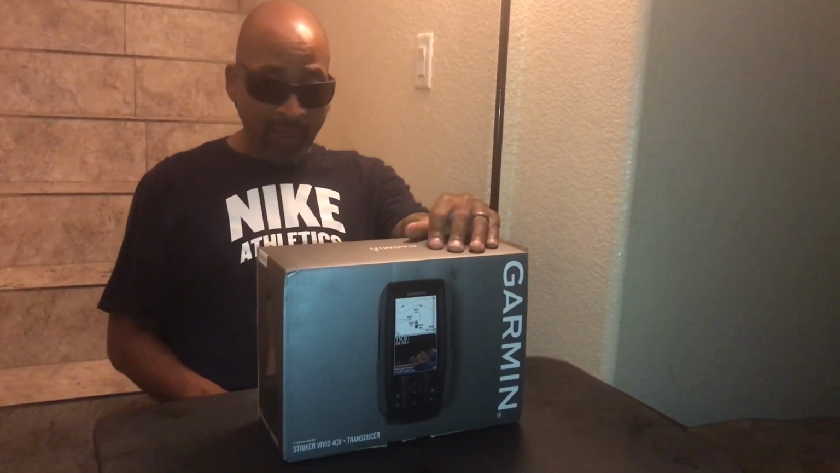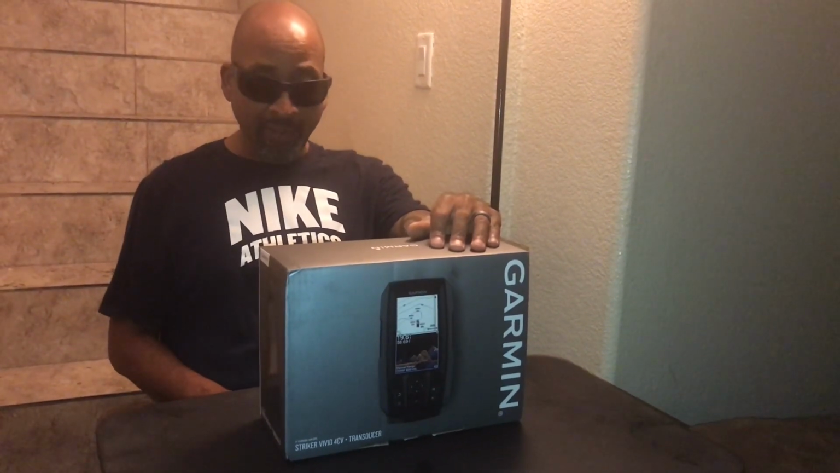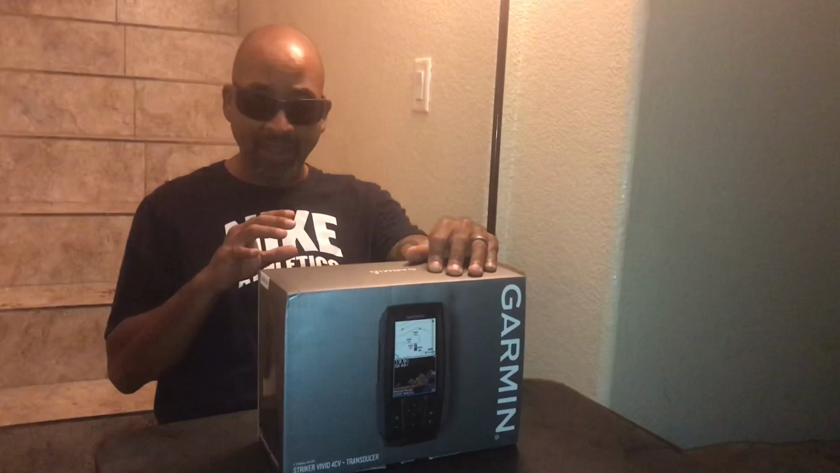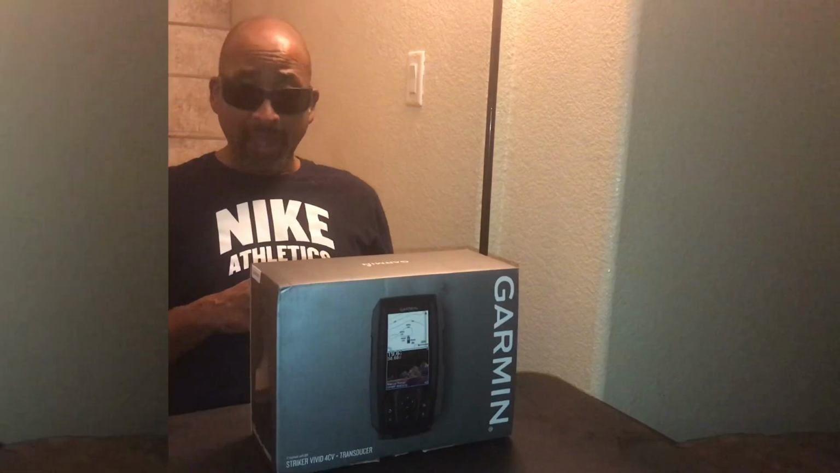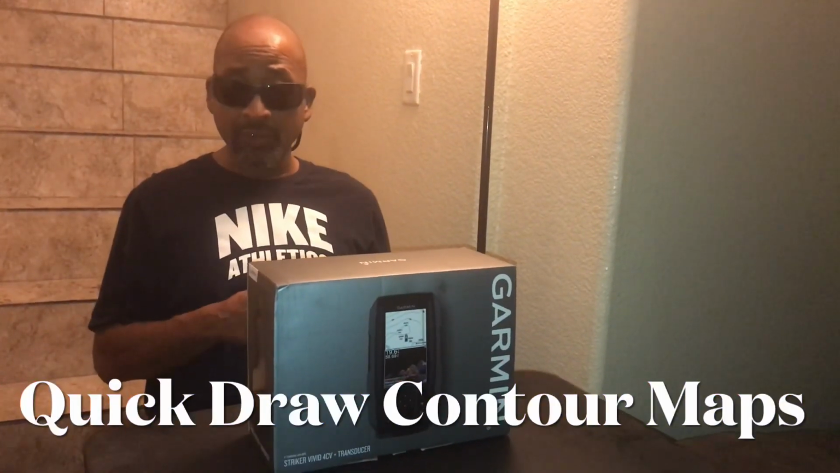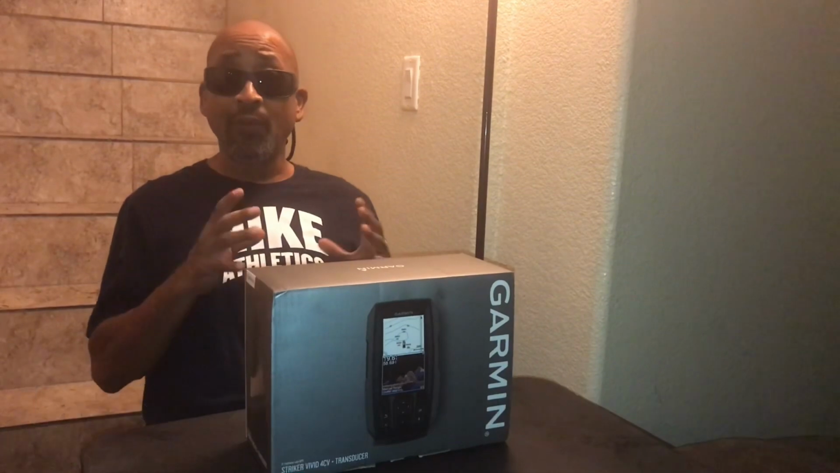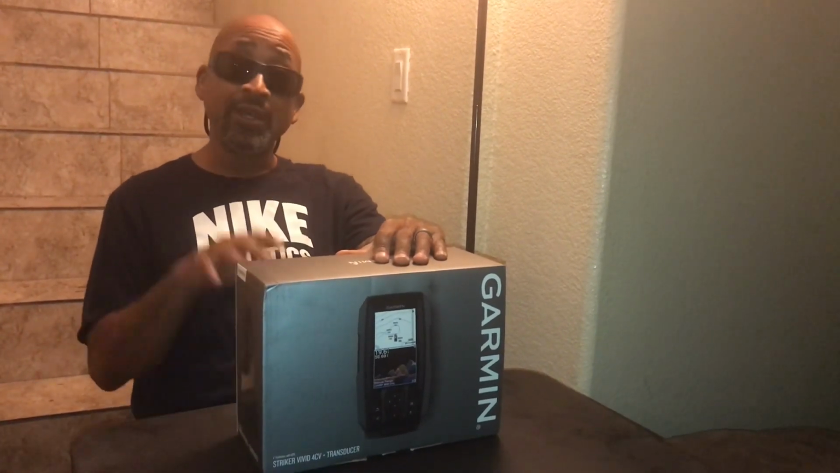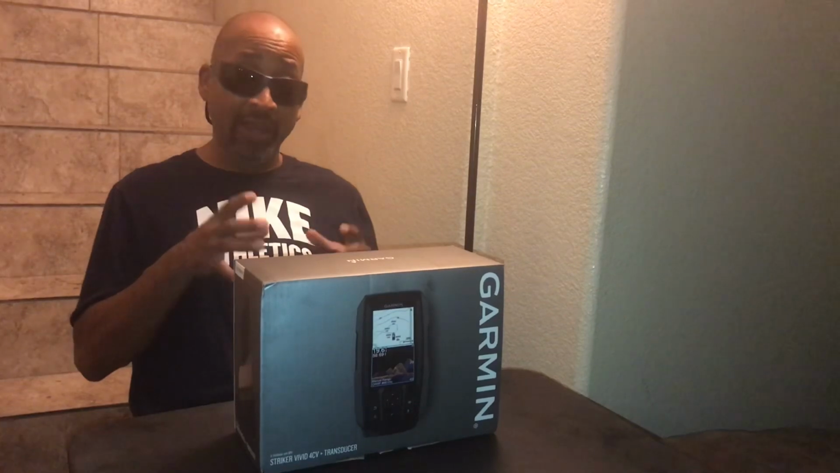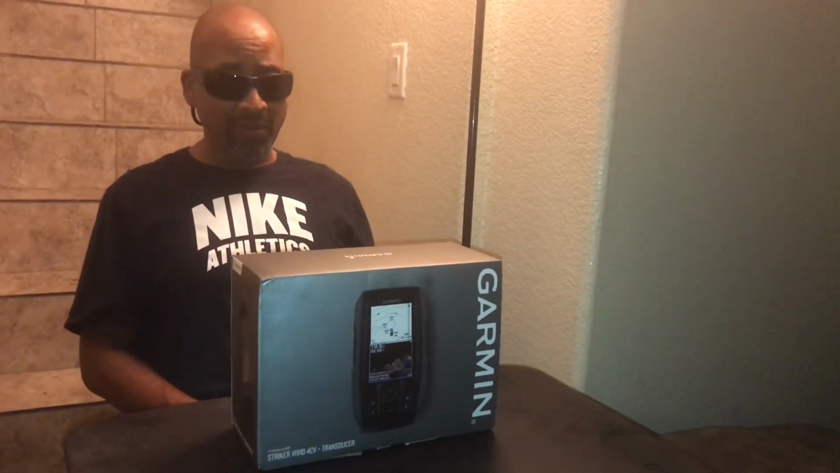It has the 4.3 inch screen, same resolution, but you are gaining what they call the Vivid. They have like 7 different palettes that you can use on the clear view, and you're also gaining the quick draw contour maps. The previous model only had the way maps where you could mark different places, but this one, once you turn on the quick draw contours, will actually start drawing a map of the area that you're in. And they state you can get up to 2 million acres or something insane like that.